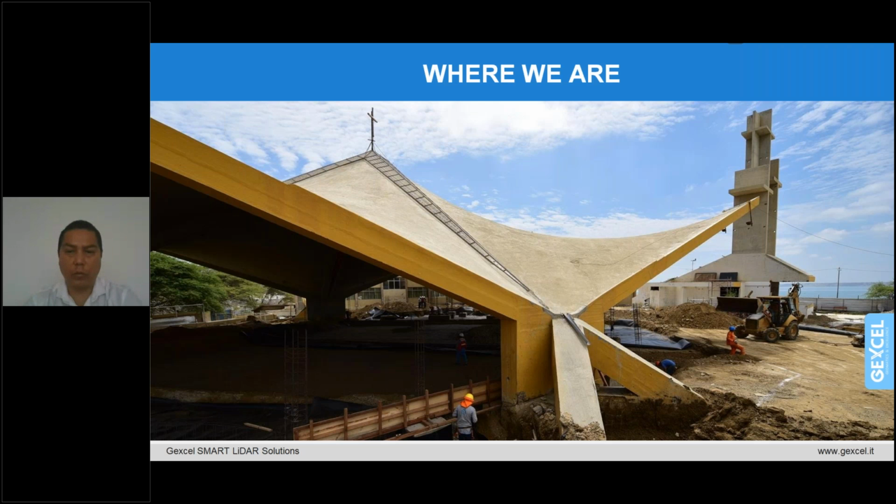And Paita, sorry, is a pier that appears for the first time on the geographical map of Peru in Europe, and around the middle of the 20th century, the population decided to build a basilica.